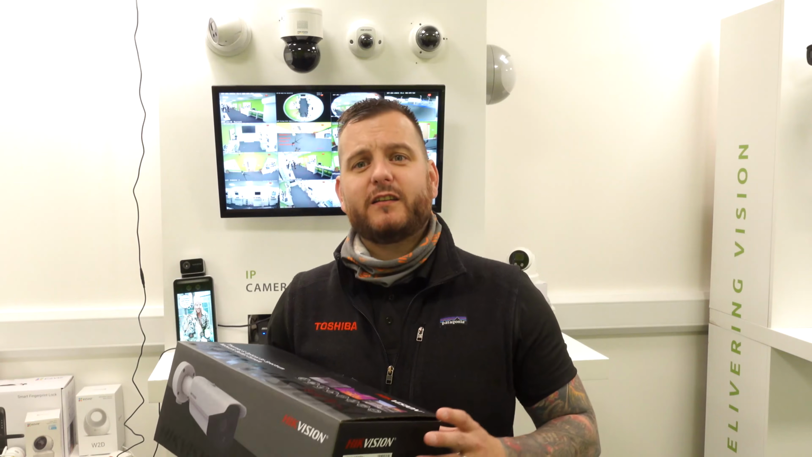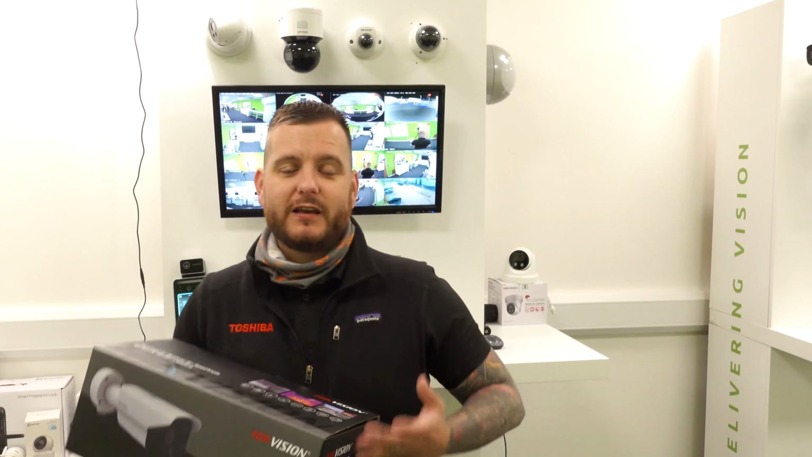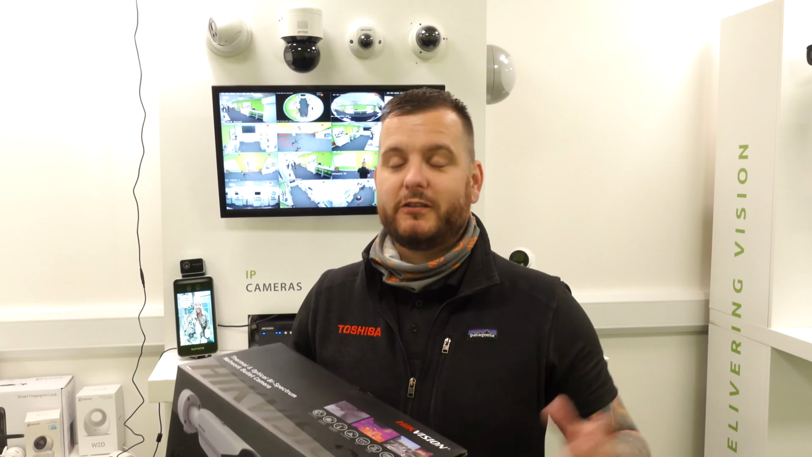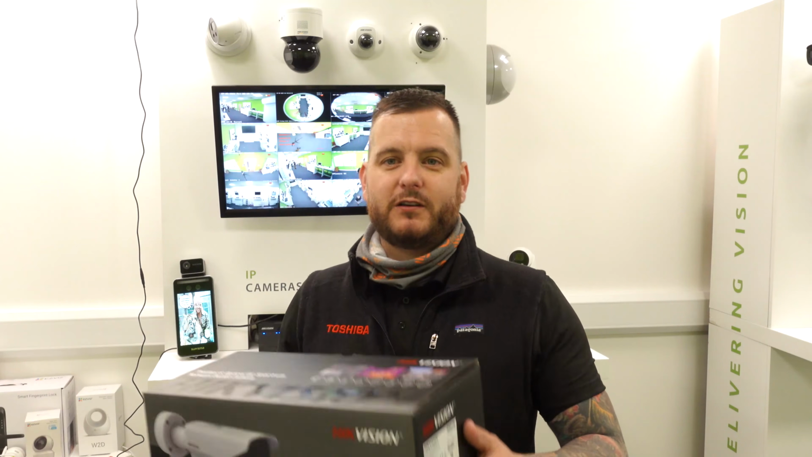But the temperature detection is only ±8 degrees accurate, so depending on what you are actually measuring, that might not be accurate enough. We do have a more accurate model, the T model, which gives you that ±2 degrees, but the 8 degrees is possible on this eco level HeatPro range. We also have the fire detection algorithm, so we'll try to show you how to configure that.